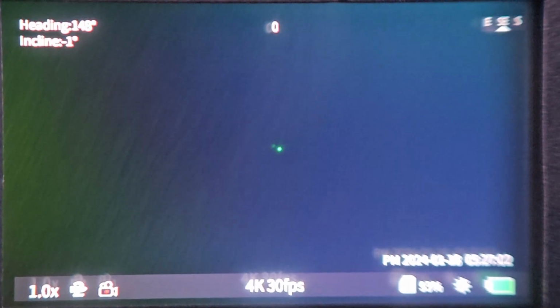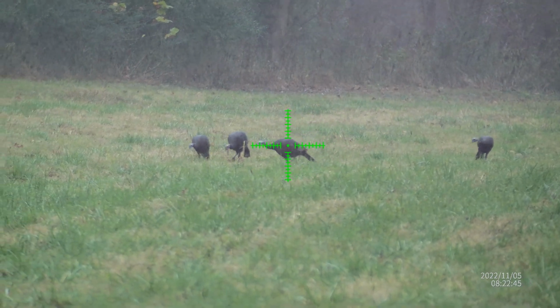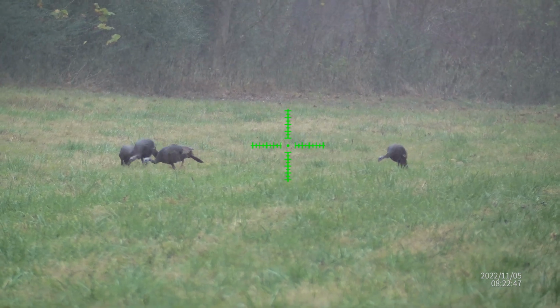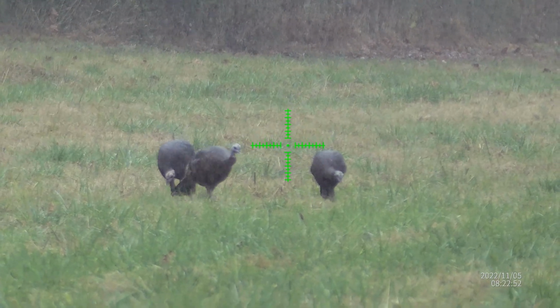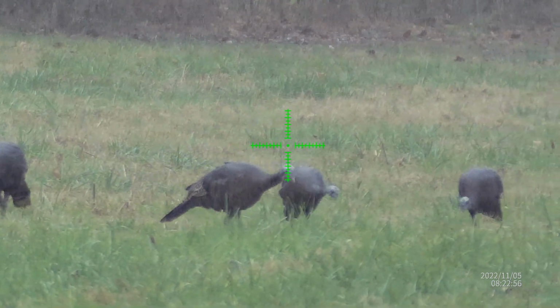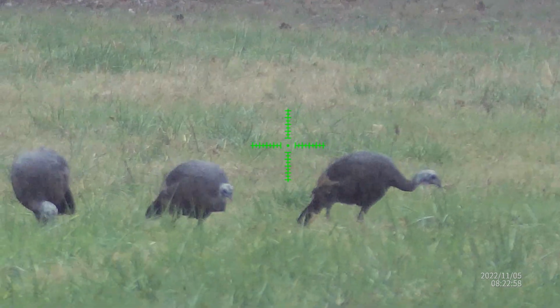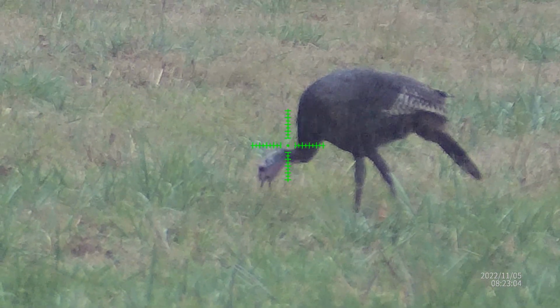Some other kind of smaller features that are included that are kind of neat are a heading bearing, an incline amount, a compass that you can calibrate to make sure that it's correctly lined up, as well as a shot counter, and of course, date and time.